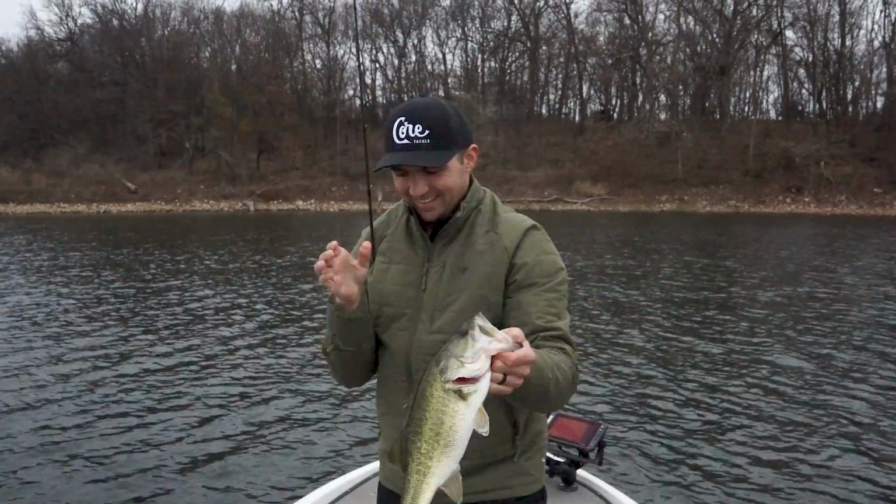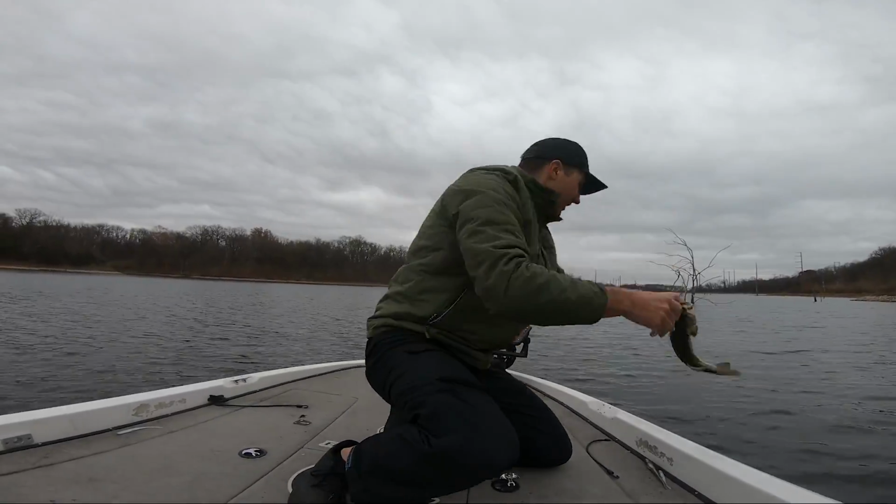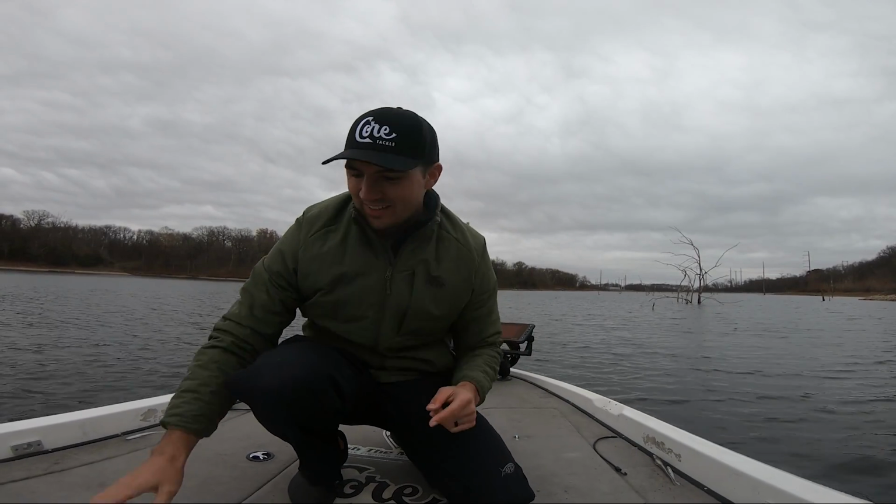That's what I'm talking about. Beautiful fish right there. Let's get him back down in the lake. Off he goes. That's what I'm talking about, guys.